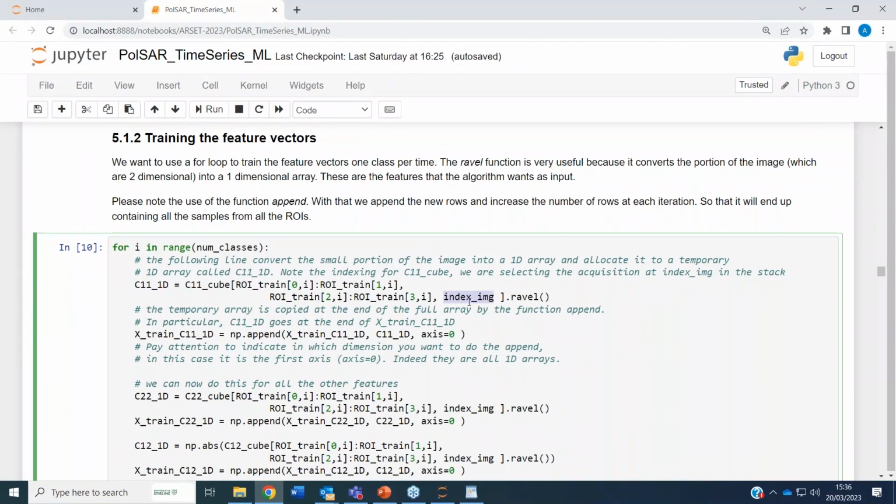Remember, I set this to 0, the first image. You can change it. But basically, we are going in the cube, going to the first image, and taking the portion of the image inside the first ROI. What do we do then? We use this function ravel to make this 2D little image into a 1D array. Ravel takes the multidimensional array and makes it 1D, just stacking all the pixels one after the other. We call this C11 1D.